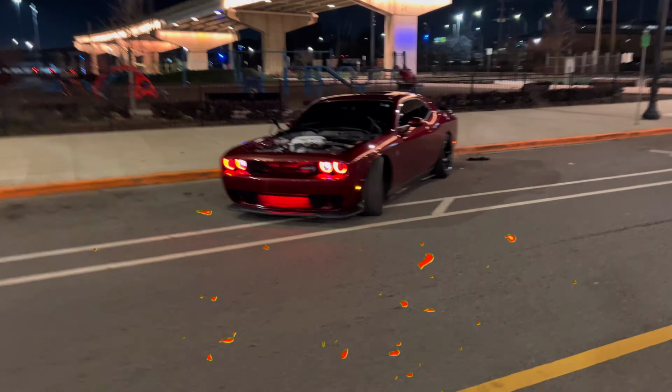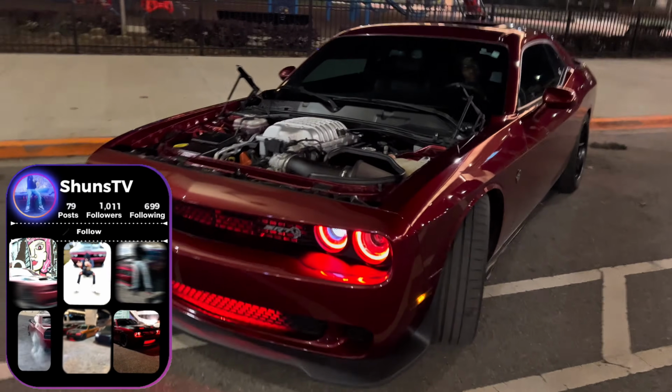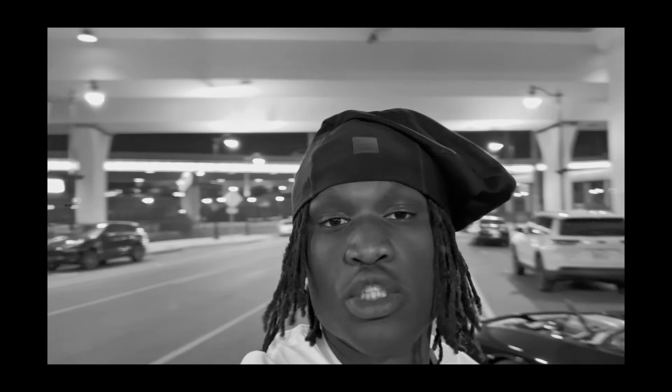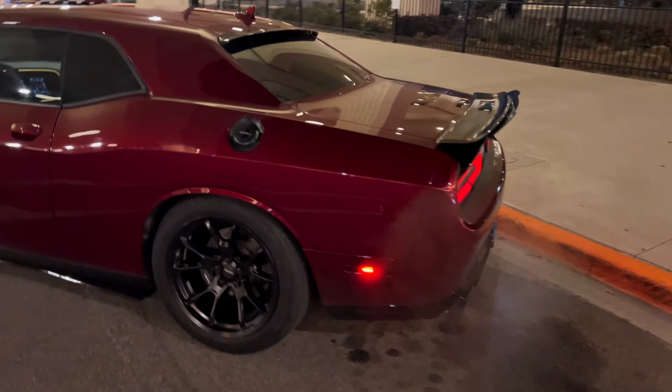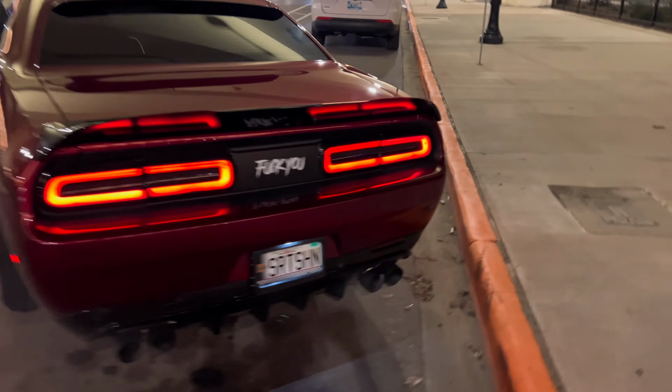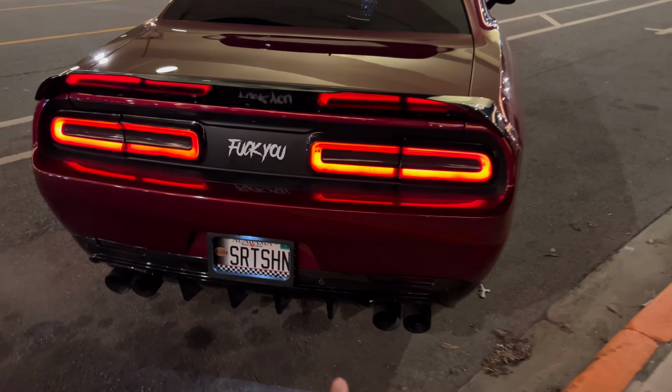So as y'all can see, we got Big Mama out in this thing. We got the hood off, so you already know this supercharger whine finna be bananas. I got it all cleaned up, she was dirty in the last video. I know y'all hear Big Mama growling.